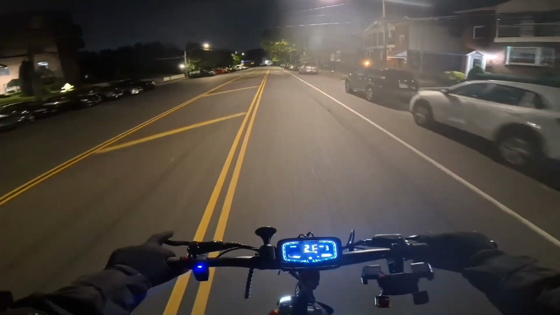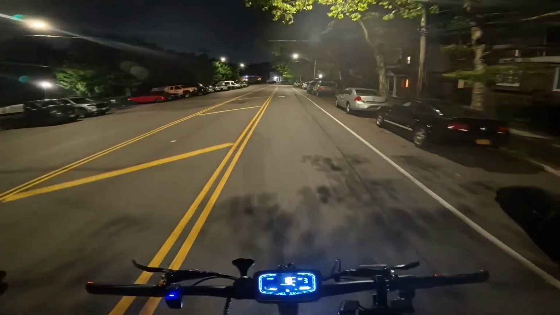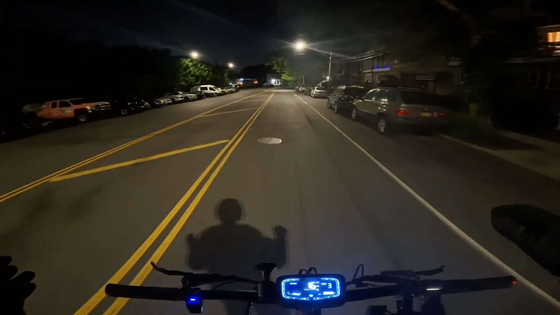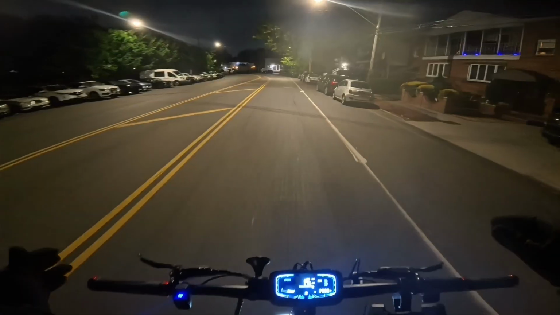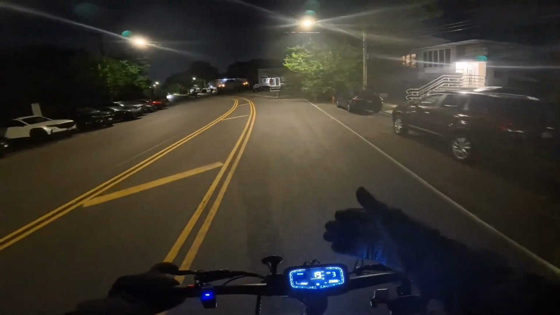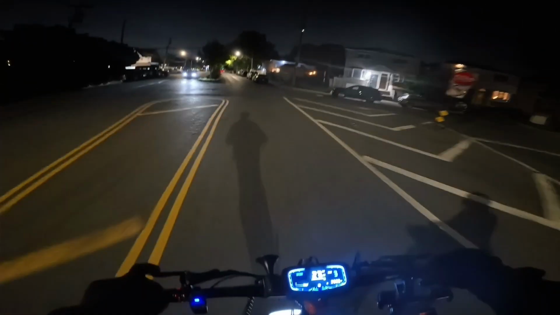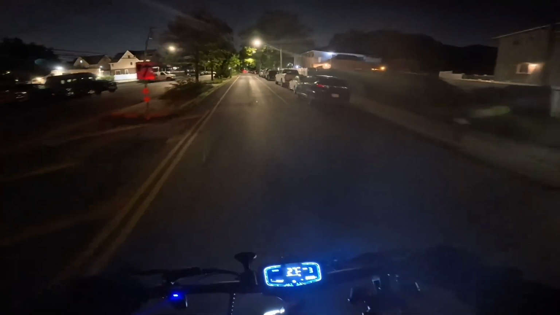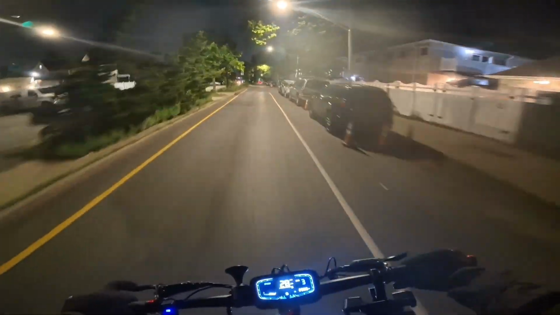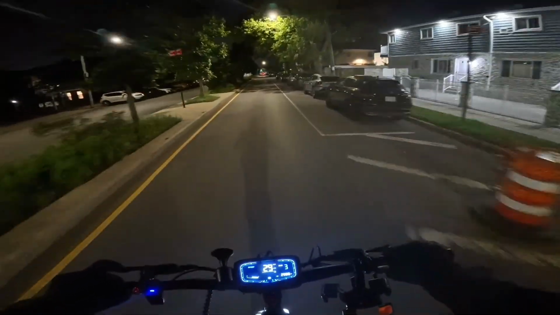Again, what I love about the scooter is the suspension, and due to that suspension, the added stability, and it's so comfortable for off-roading, bro. Even though these are street tires, it's still so good at off-roading. None of the scooters I owned before can ever compare, bro.